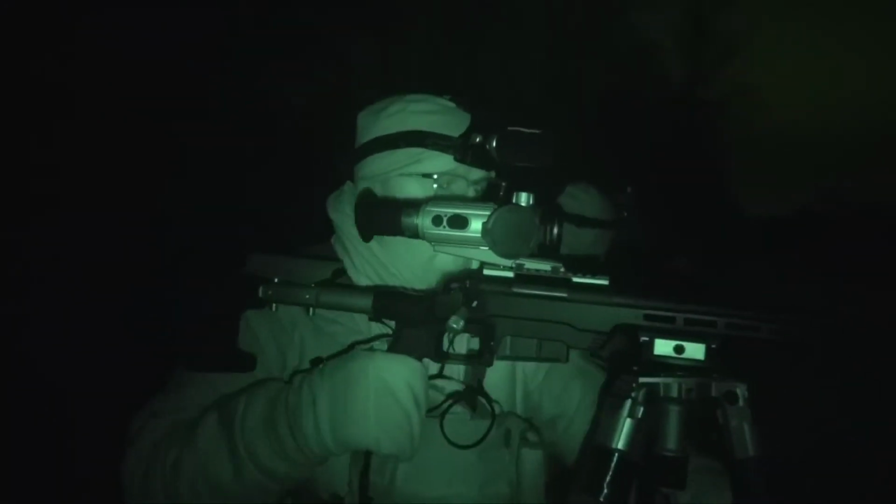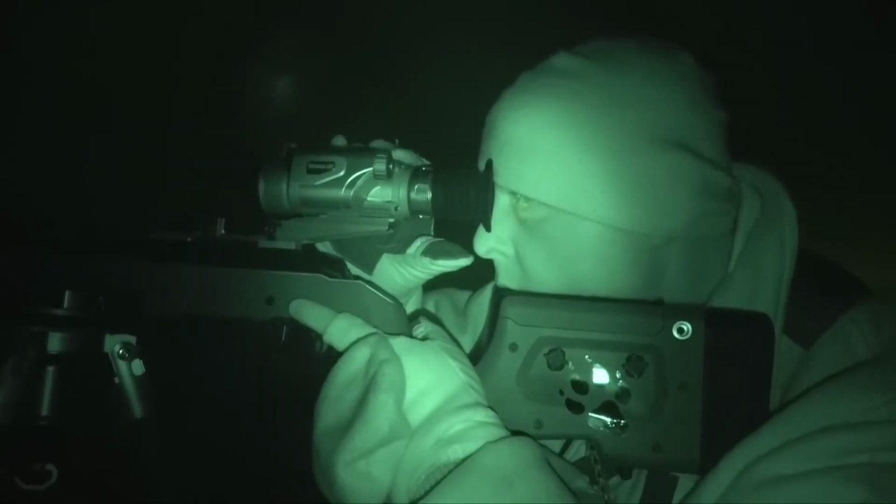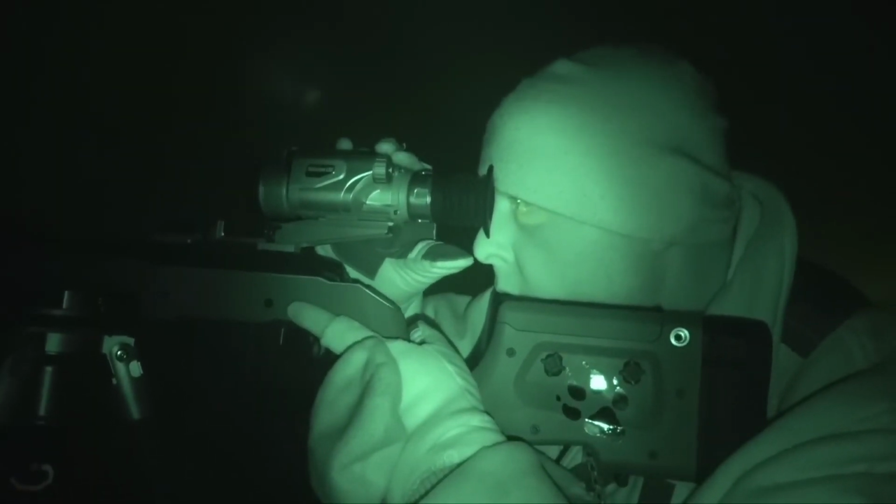Number two, it's helping with the predators. A lot of these farmers have problems with their cattle, their sheep, their chickens. Yep. And we get to help with that as well. So that's right. Well, that's kind of where I'm at with it too.